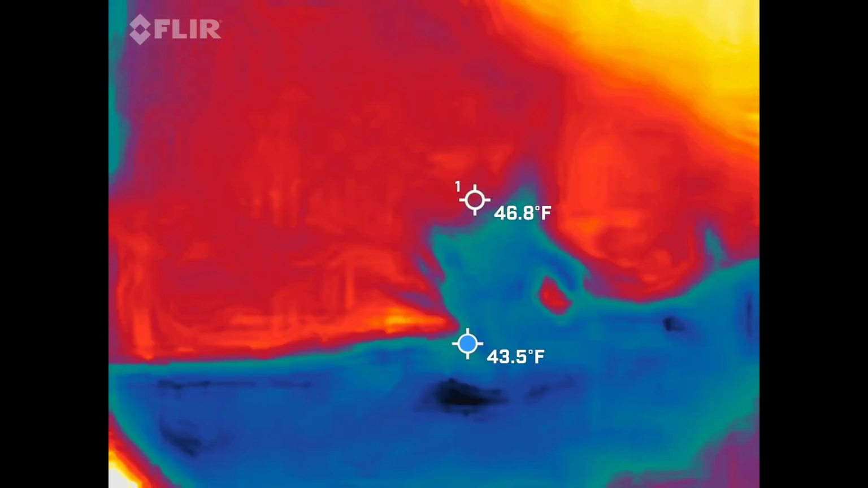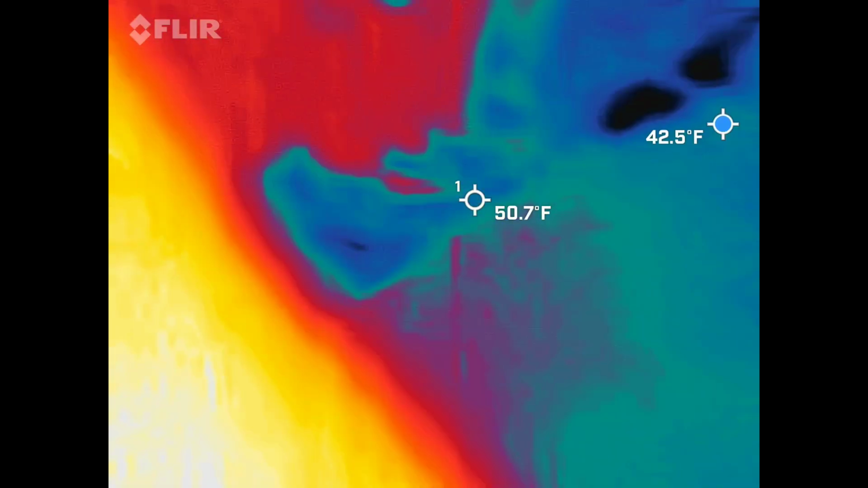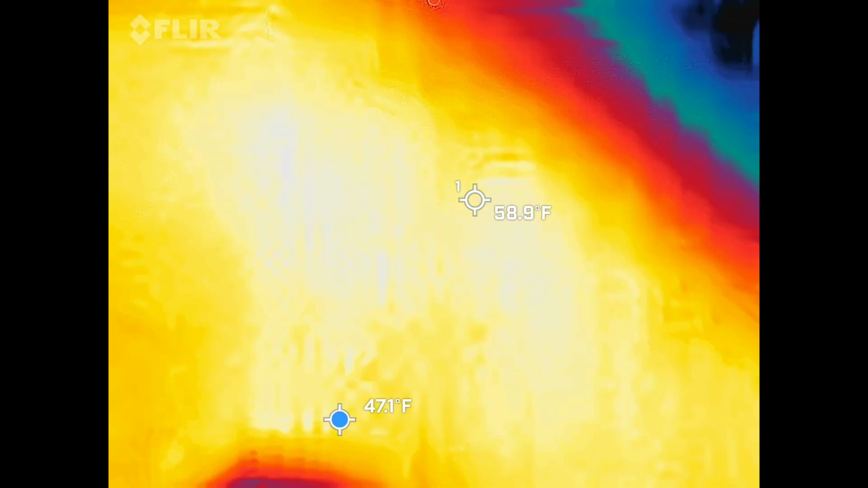Is this someone's house right here? Apartment. I was going to videotape through their window, but never mind. There's actually a basement access to the car magazine. They actually have access, a little access so they can have somewhere to.